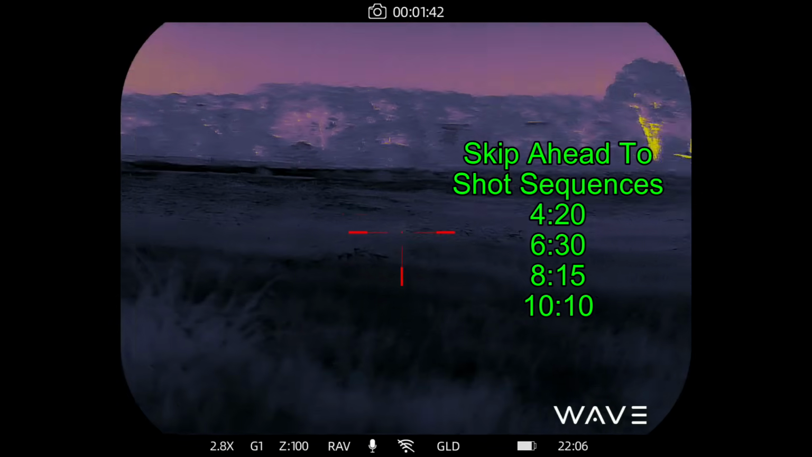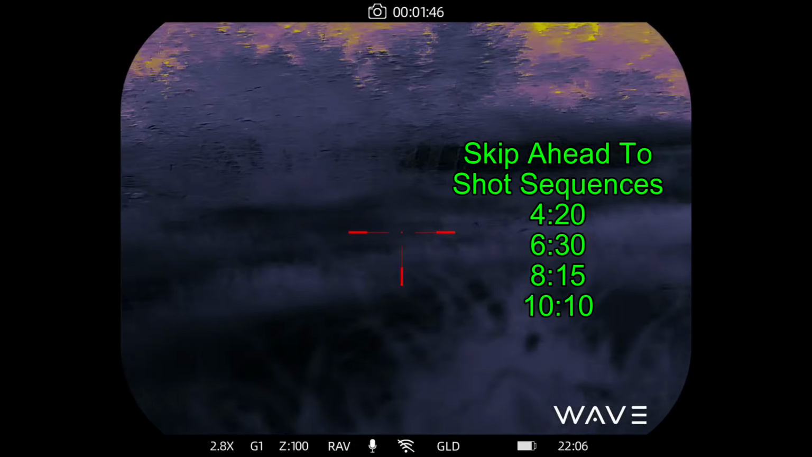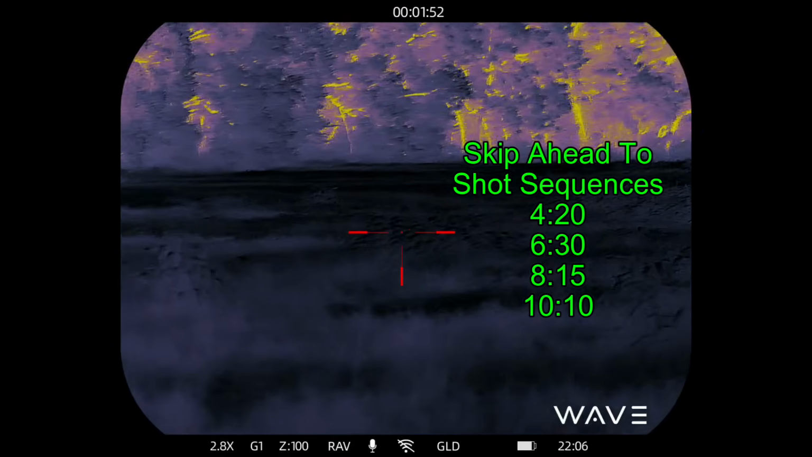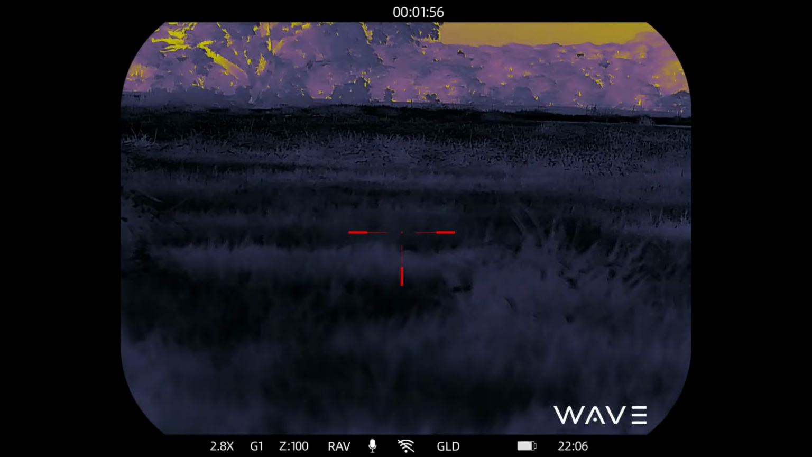Now the reason why I've included the skip ahead shot sequences times is because I'm going to include virtually all the video from these hunts except for the parts where I'm making my stalks. And so if you just want to skip ahead and avoid some of the chitter chatter, go right ahead. Those are the times that you see right there.